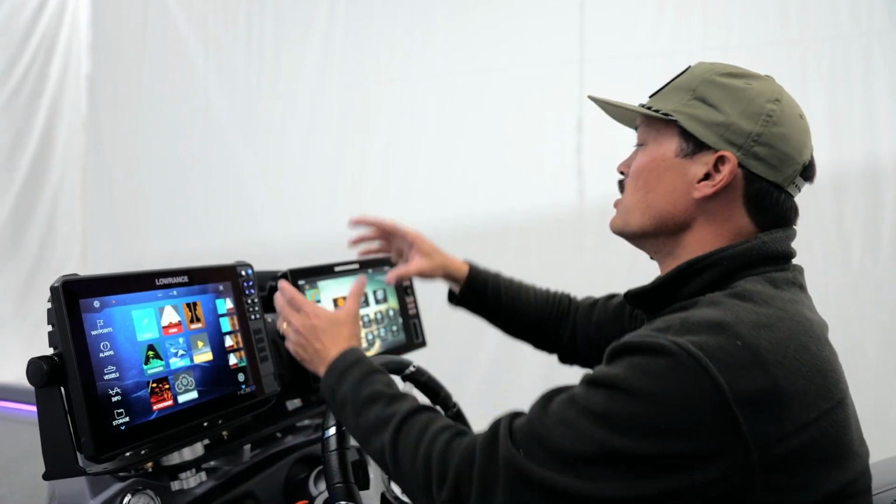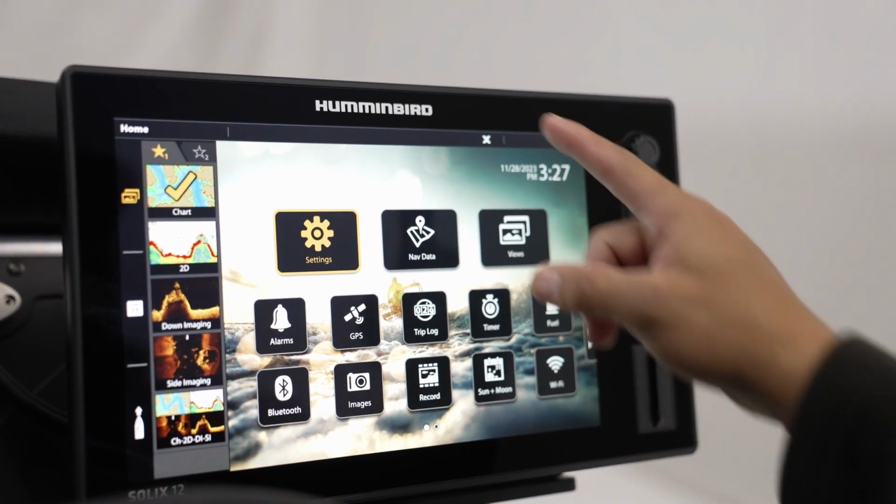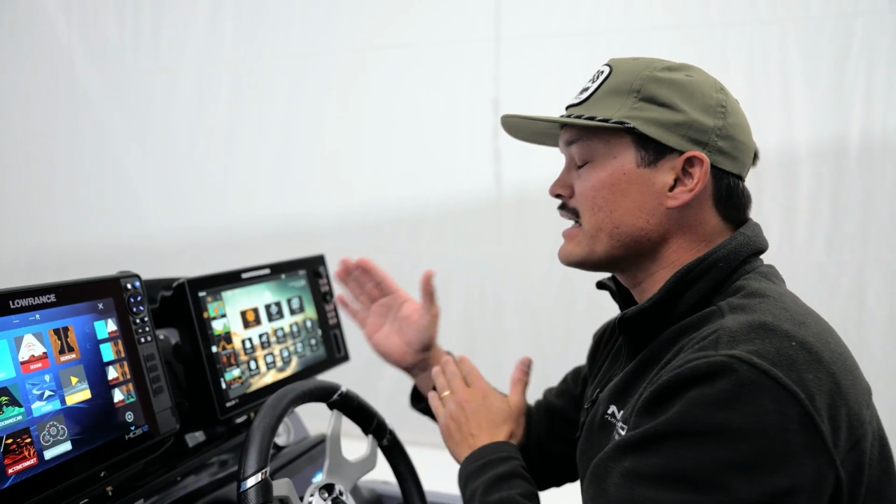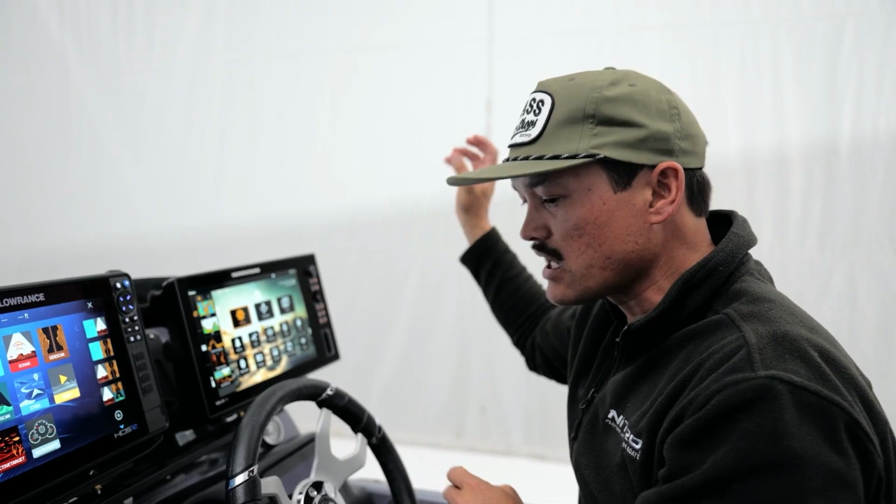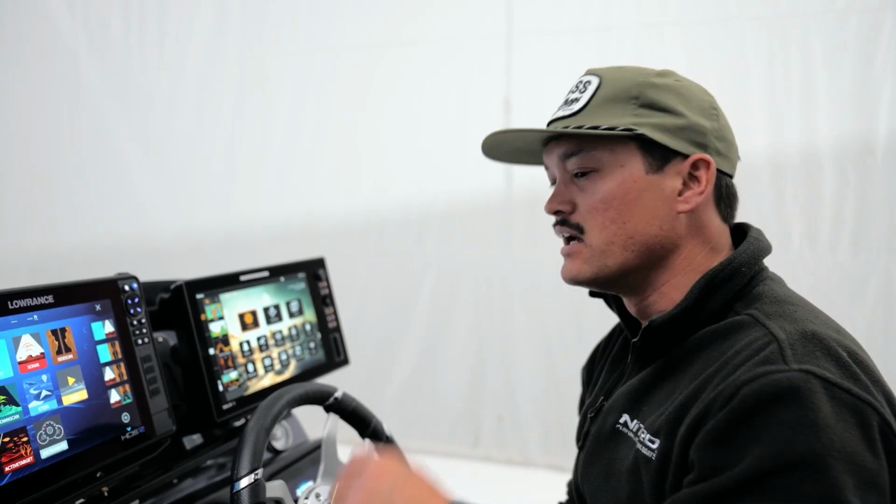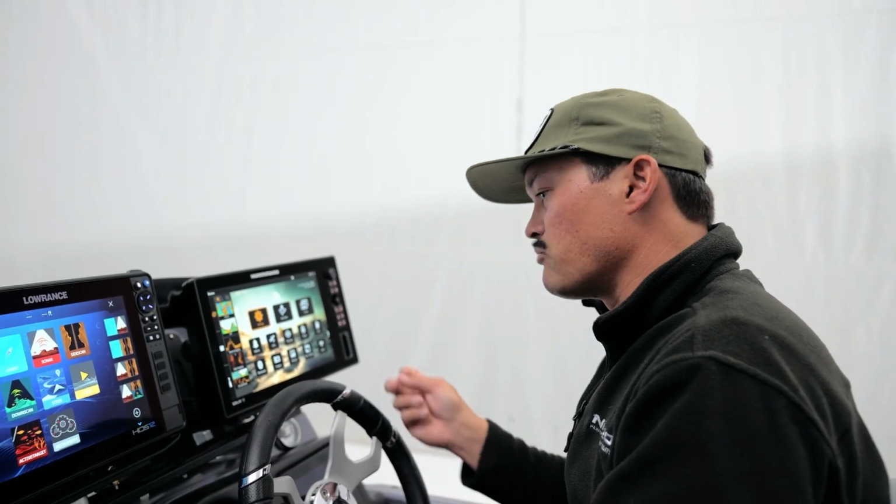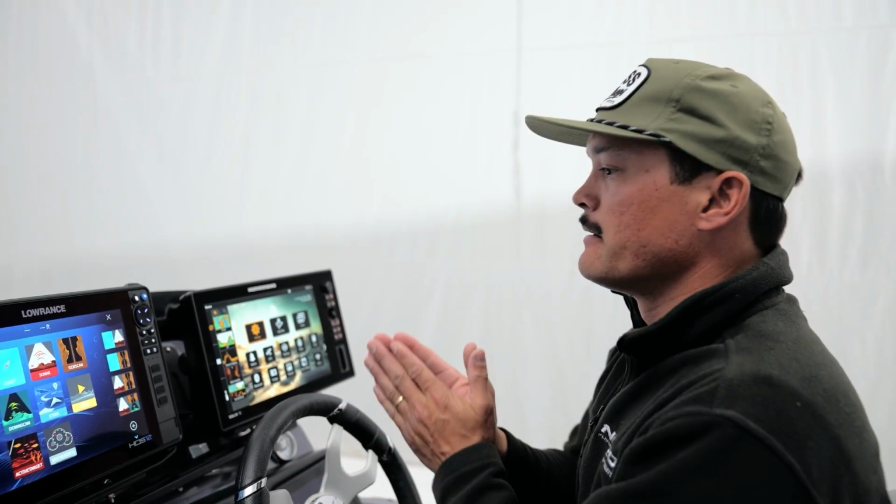Moving over here to the Humminbird side, Humminbird does a really, really good job at side imaging. They kind of pioneered that technology. So when I talk about that 90-foot brush pile to the right, I want to see and count just how many crappie are in that brush pile, how many bass are in that brush pile, exactly where the ledge is in relation to that brush pile, and place my waypointing and things there. Doing this for a living, I'm looking for every advantage possible.